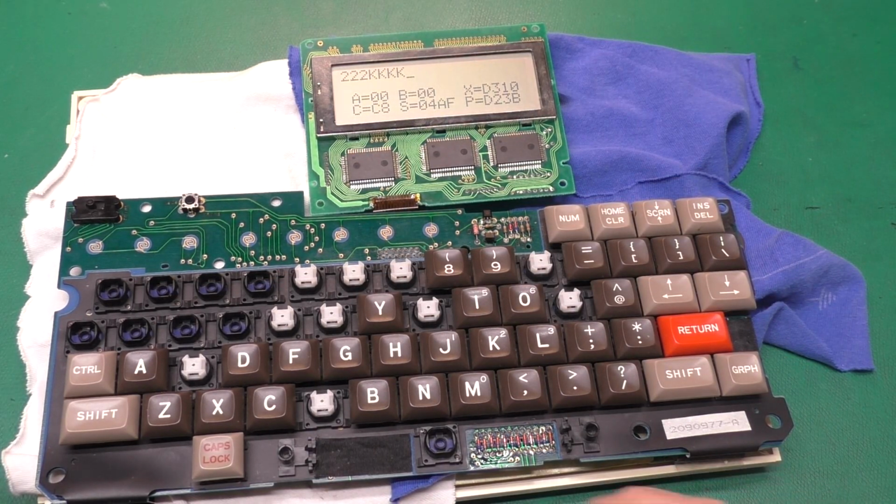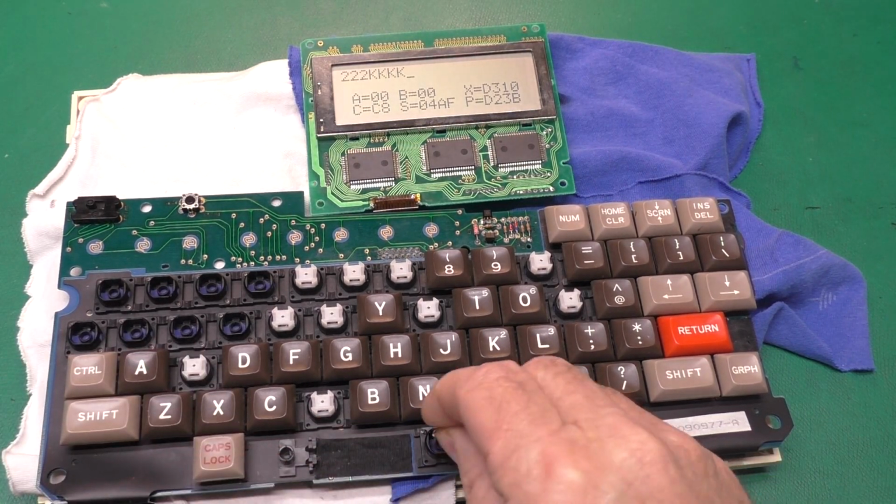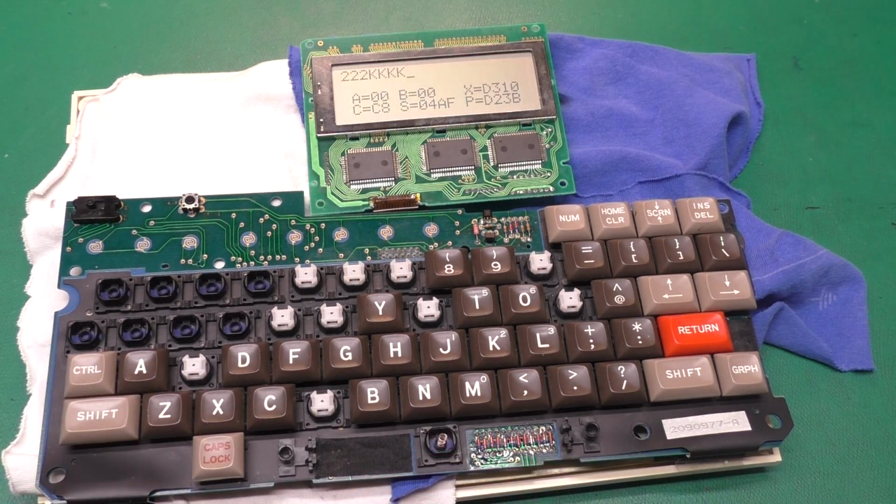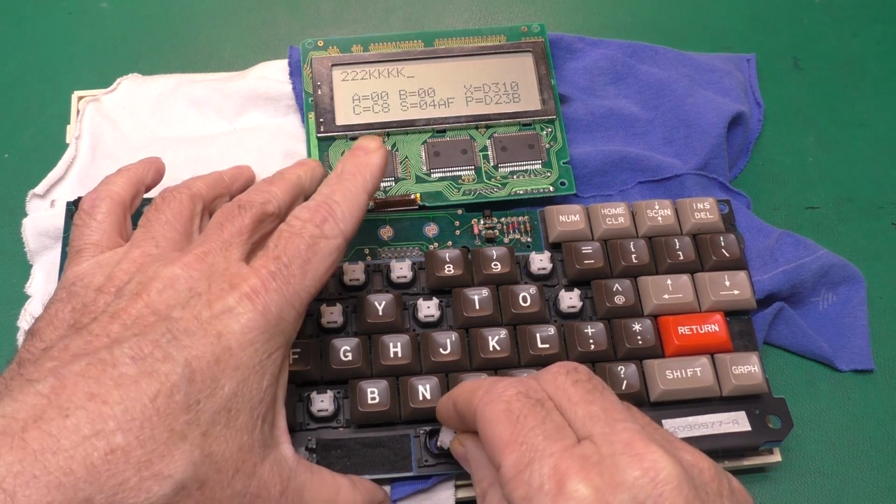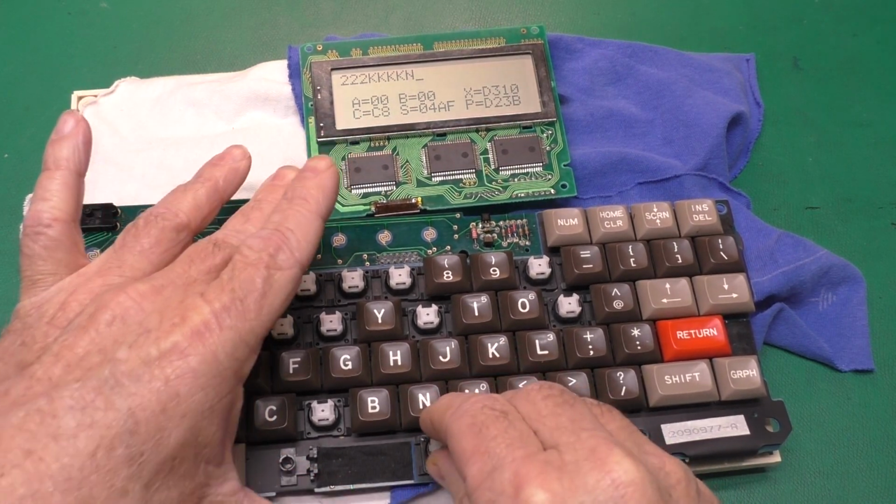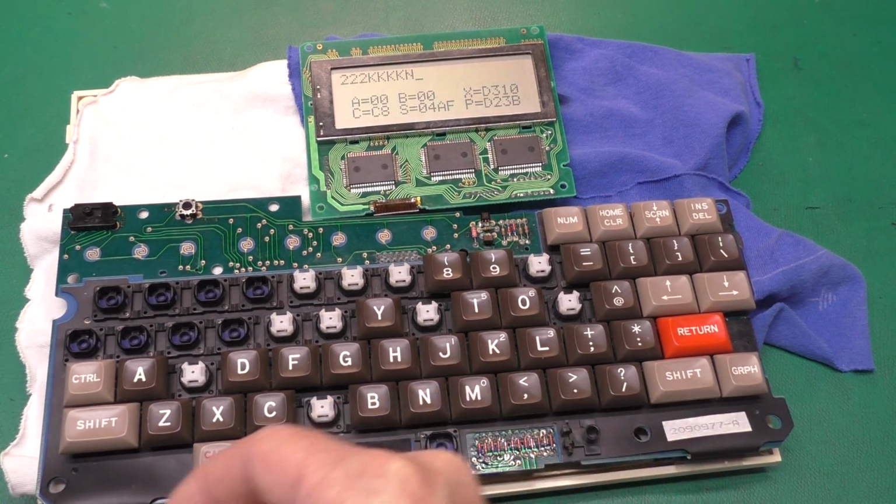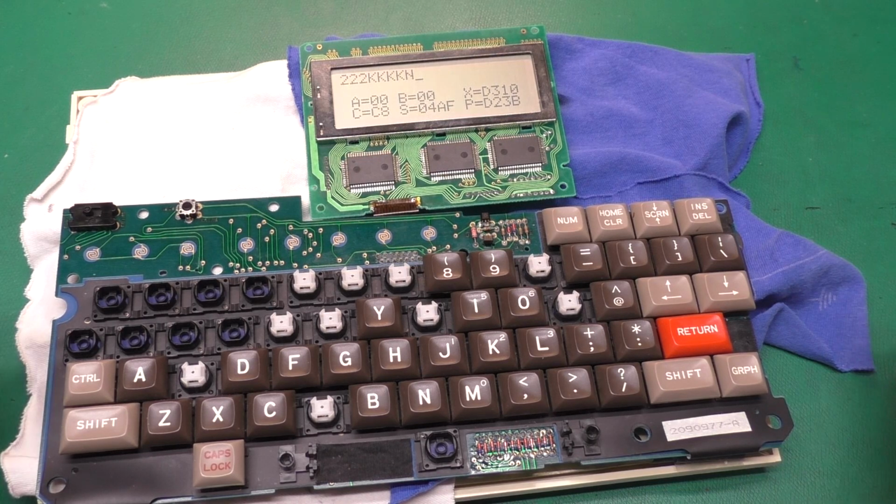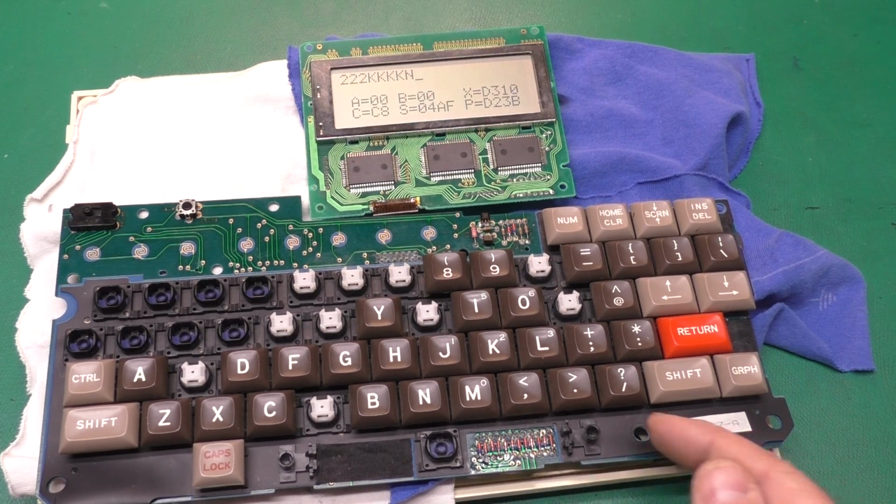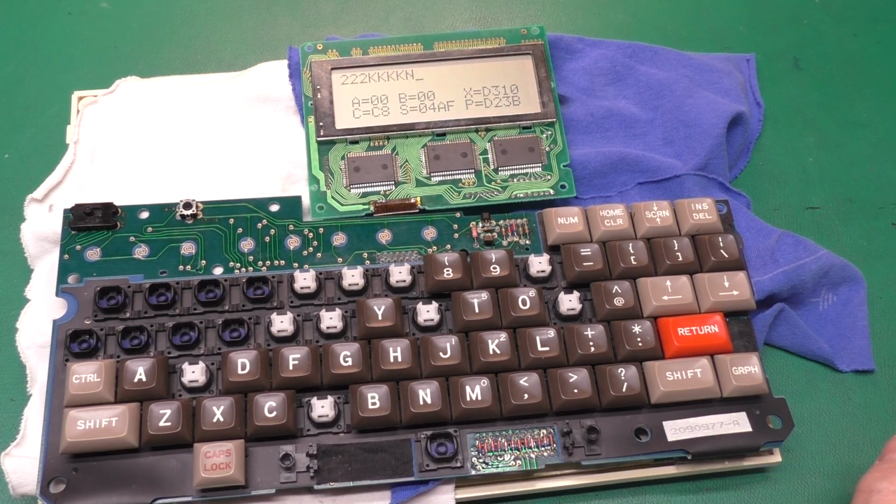I still got to get all the springs and whatnot put back in these keys, which should be as simple as doing that. And, well, something like that. I'm going to have to squeeze these little tabs here to get it in, but anyhow, got to do all those and get it all back in the case and tested. Remember, we still have a wire soldered from the main board, the MOSU, to the keyboard to bypass a high resistance trace in here.